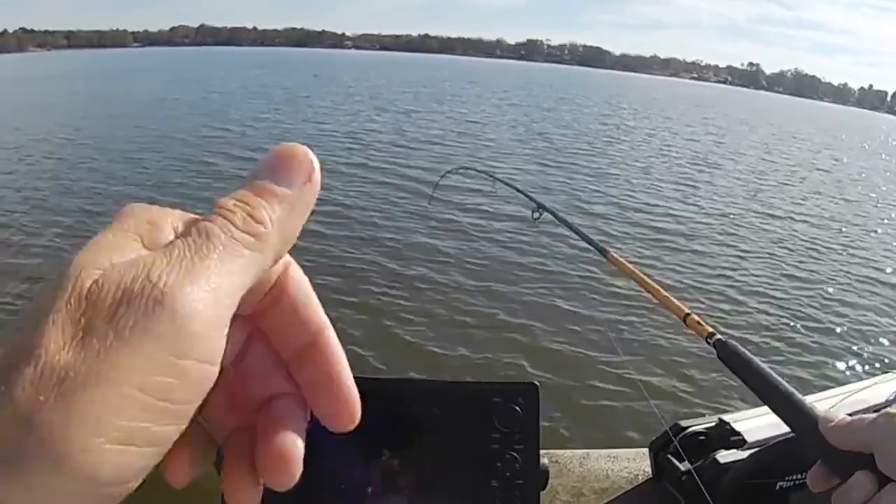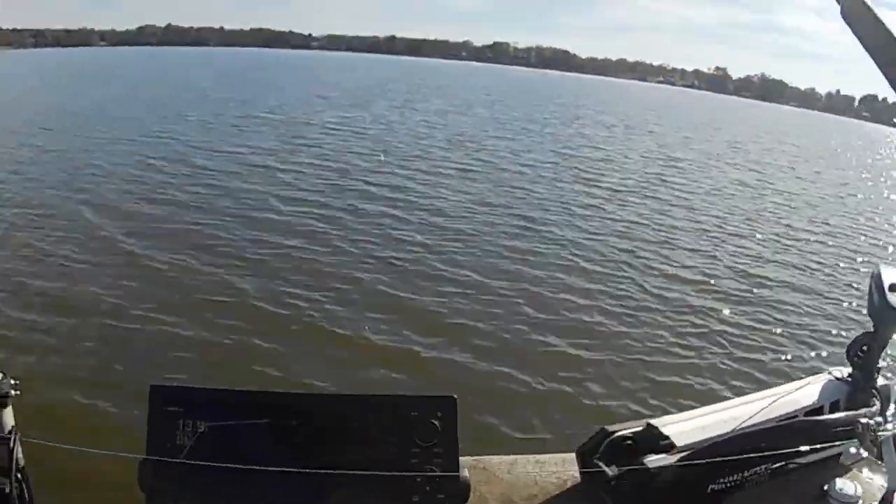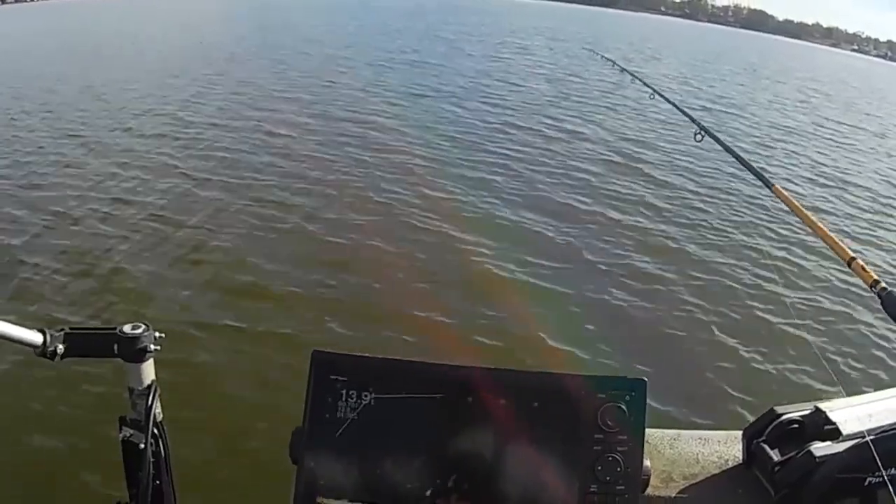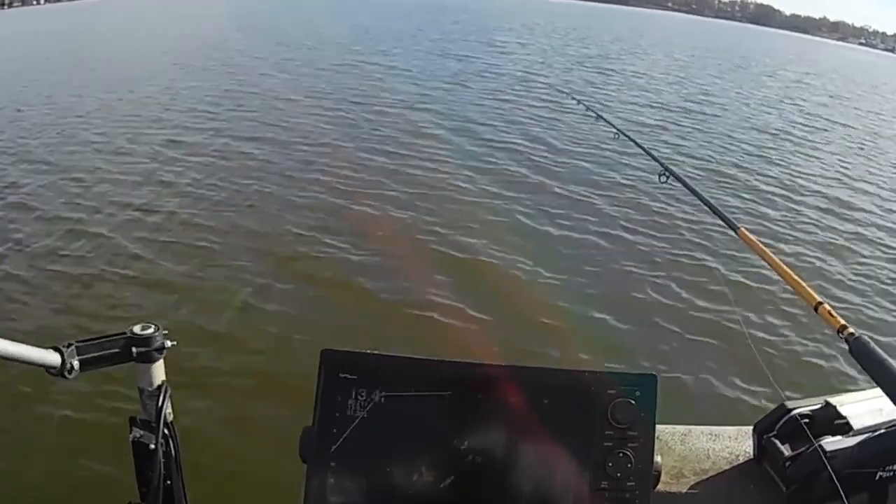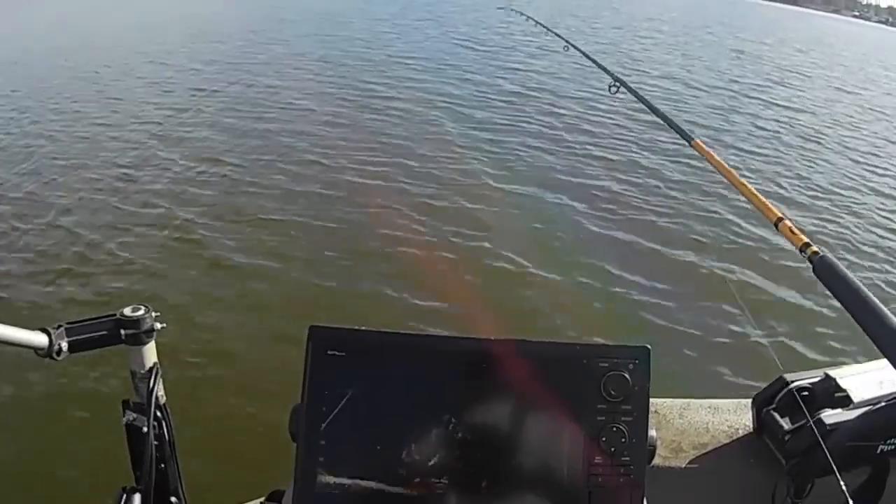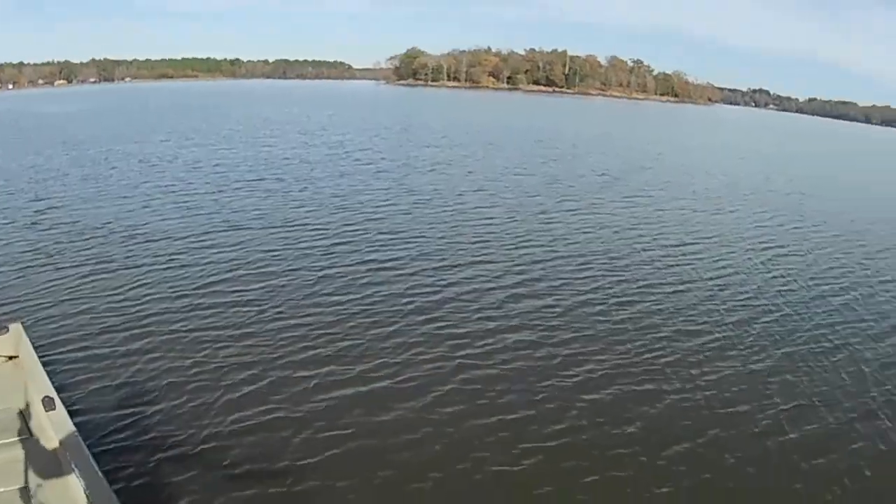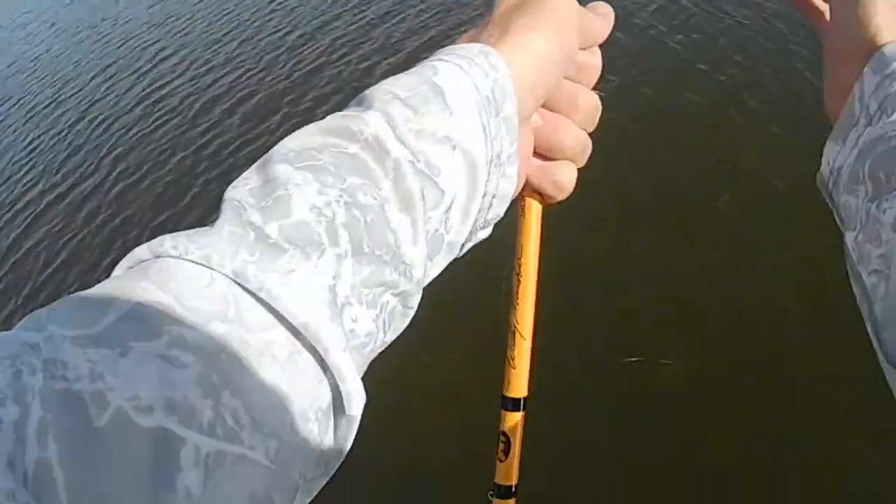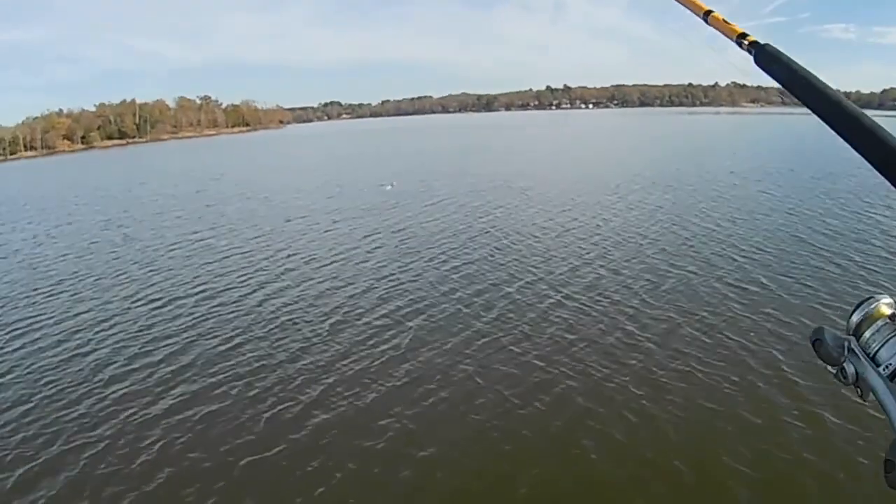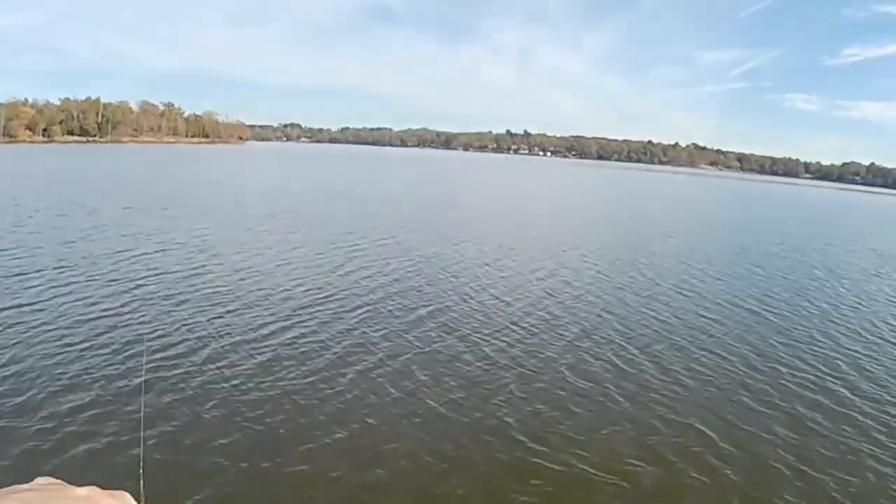And I've got a lot of people who like to use braid. I'm not one of them. I've got 15-pound P-line on here. I can usually pull out whatever gets on it in that brush, unless of course it's a big catfish or something. I'm already hung up, just got in there. Hung on fishing string. Golly, shoot.